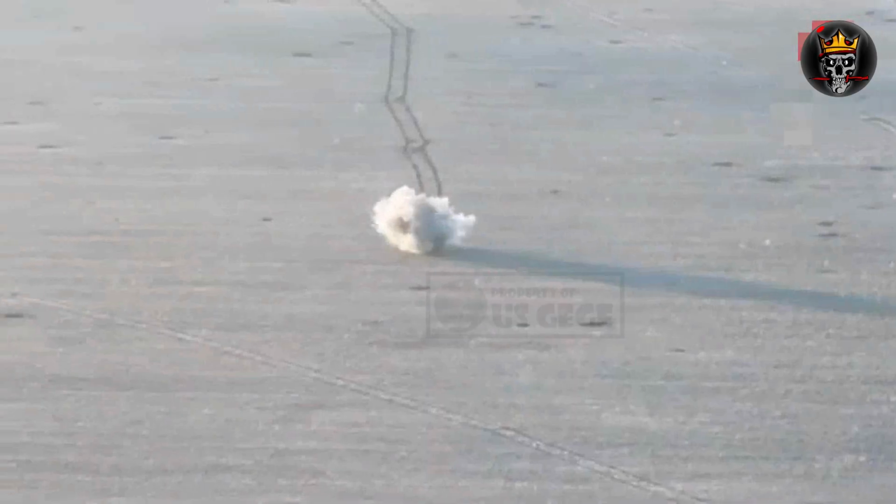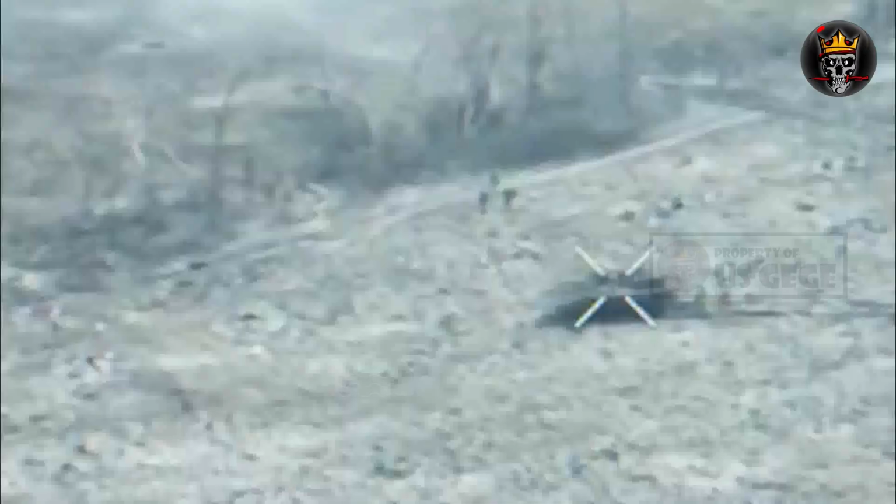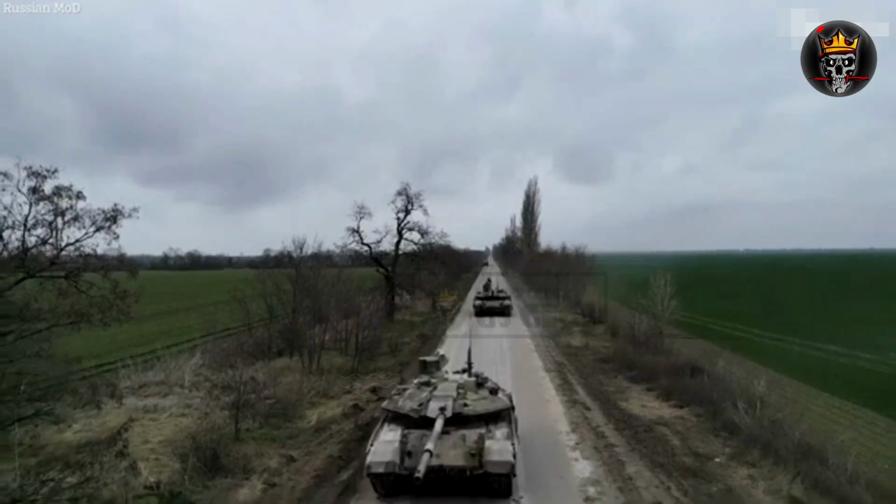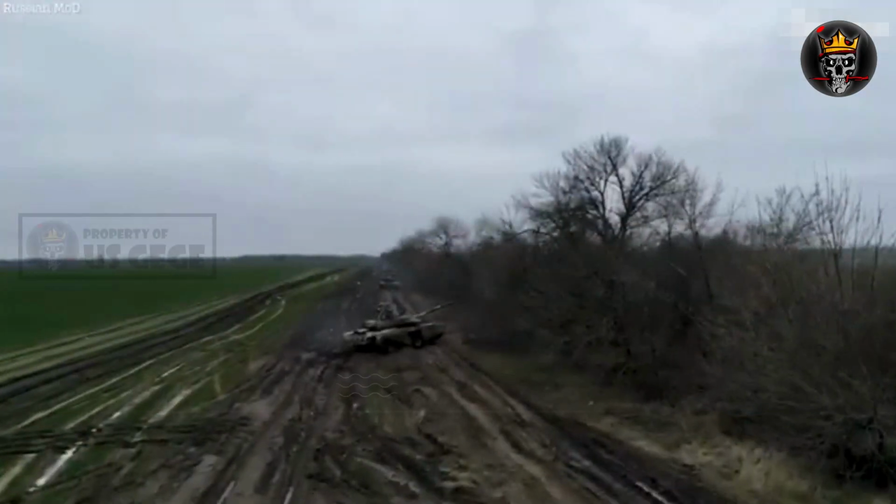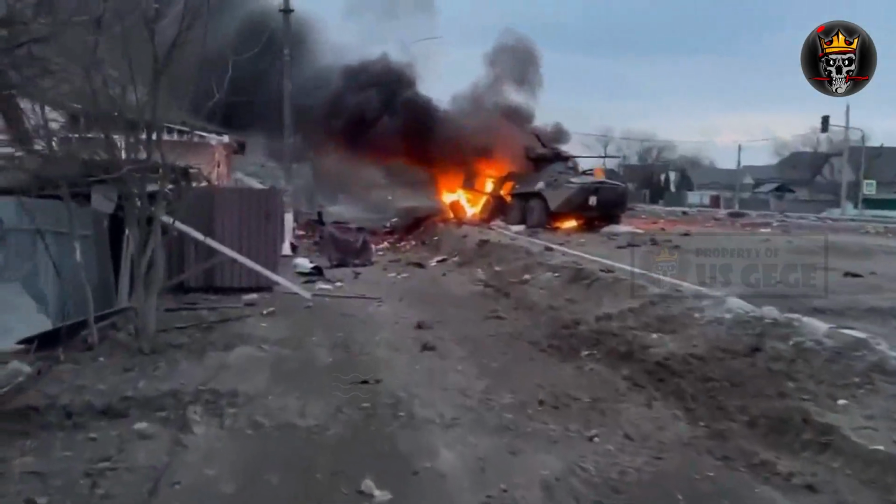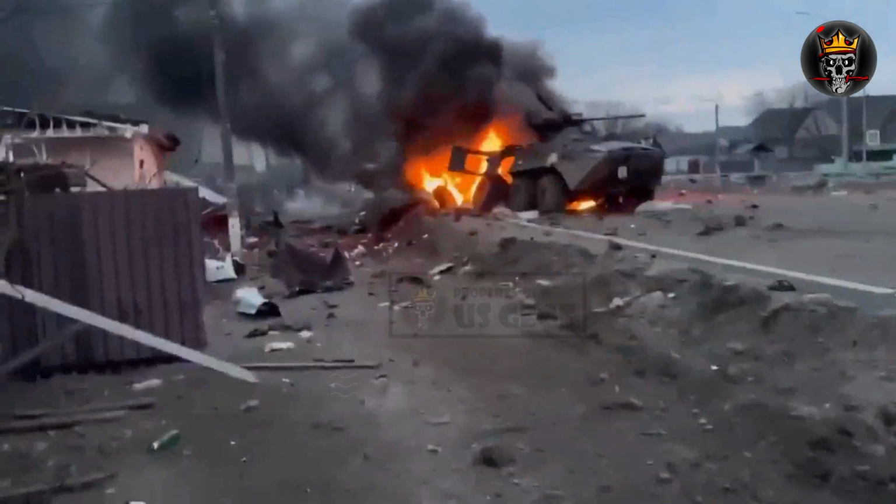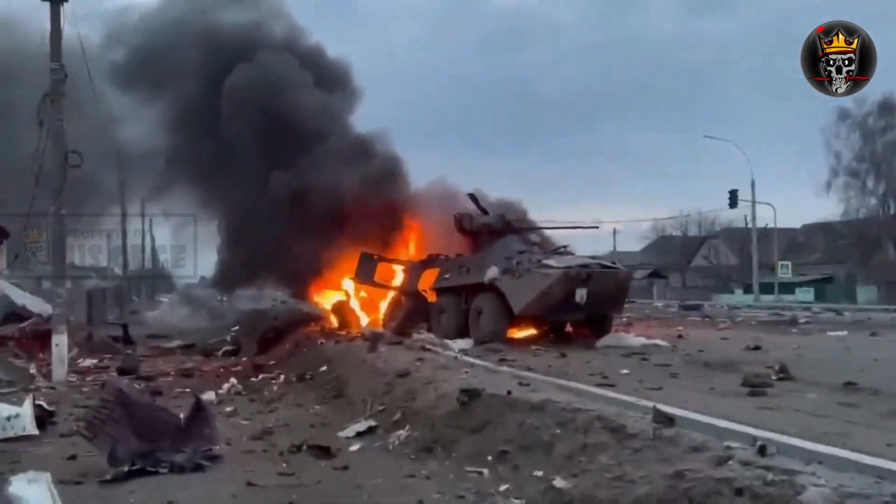The Ladas, not just GEGE models, but also slightly more powerful Nivas, began to appear in large numbers among Russian assault units as stocks of armored vehicles began running very low a few months ago. Russia builds maybe 200 new BMP-3 fighting vehicles and 90 new T-90M tanks annually, as well as a few hundred other new armored vehicles including BTR-82 wheeled fighting vehicles. But Russia has been losing armored vehicles at an annualized rate of 6,000 a year.